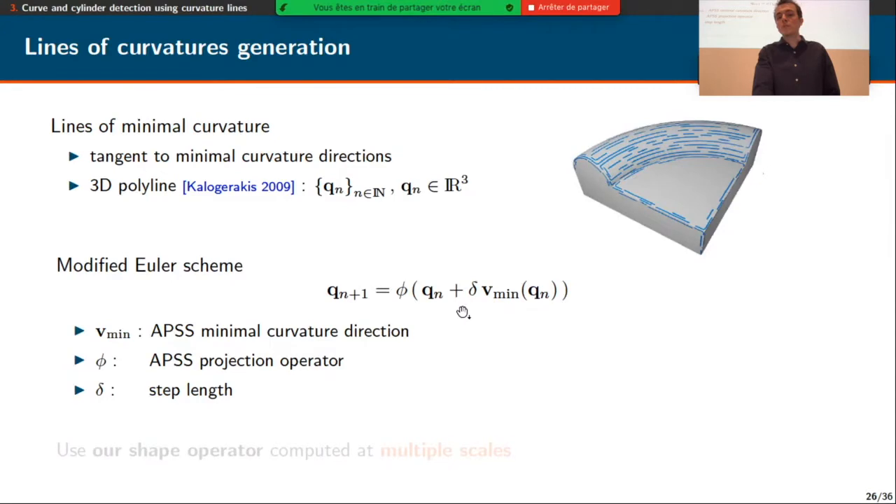And once we've done that, we project these points using the APSS projection operator phi in order to keep the lines on the surface. So the minimal curvature direction Vmin can be computed using our shape operator, and this could be done at any level of scale. So we end up with multi-scale curvature lines direction over unstructured point clouds.